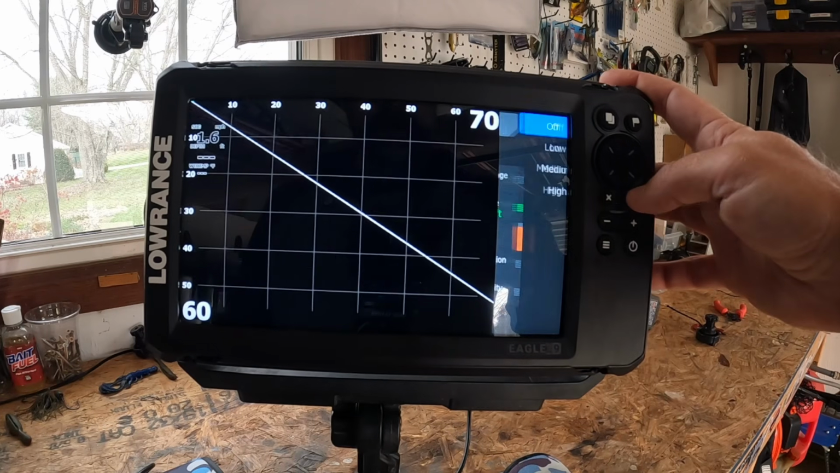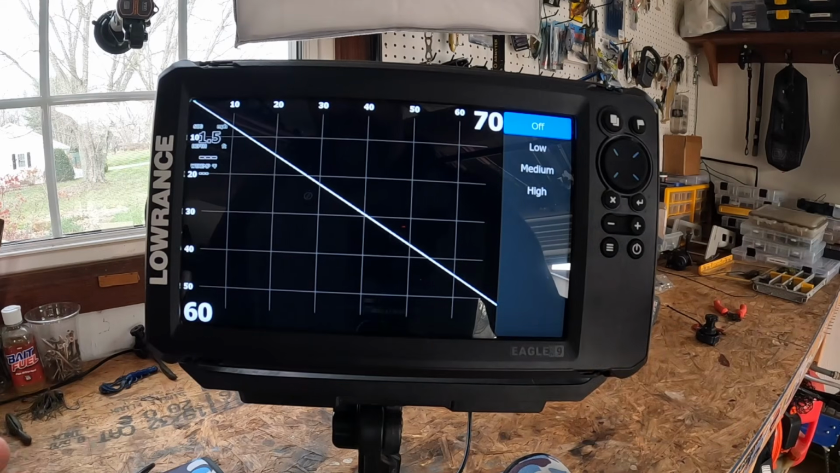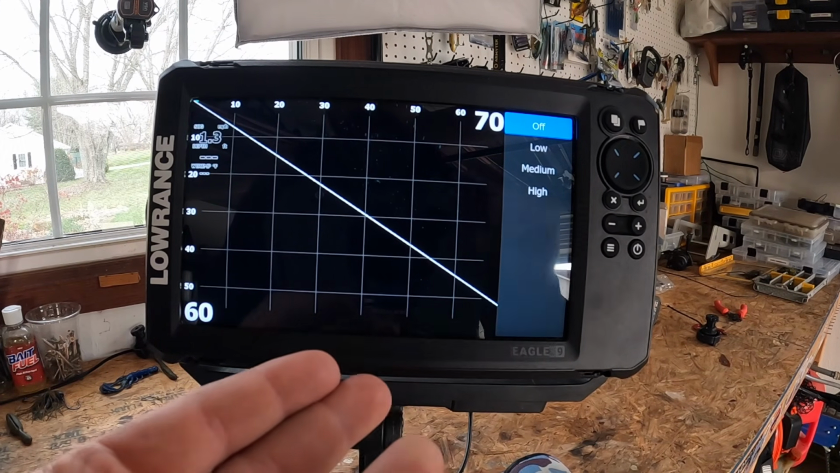Now you have the next setting. It's going to be surface clarity. You're going to get 4 options on this as well. And if you have it off, it's going to show everything near the surface. Great for shallow water or top water fishing, but clutter city when it is windy.